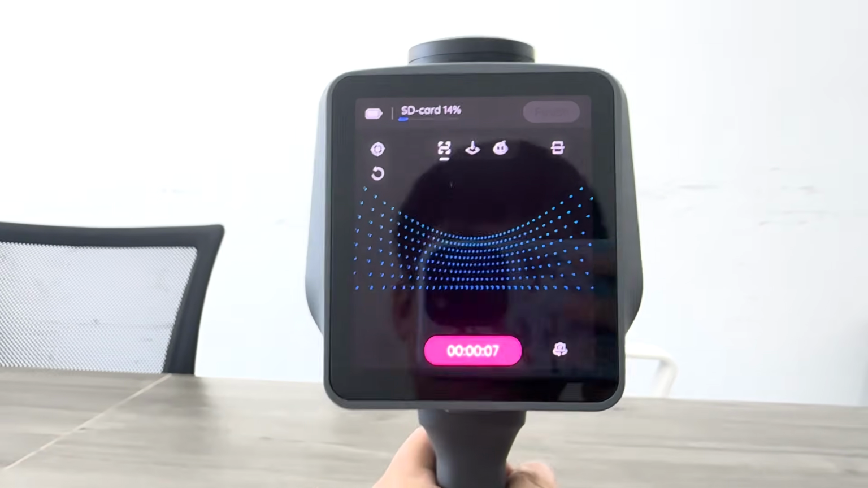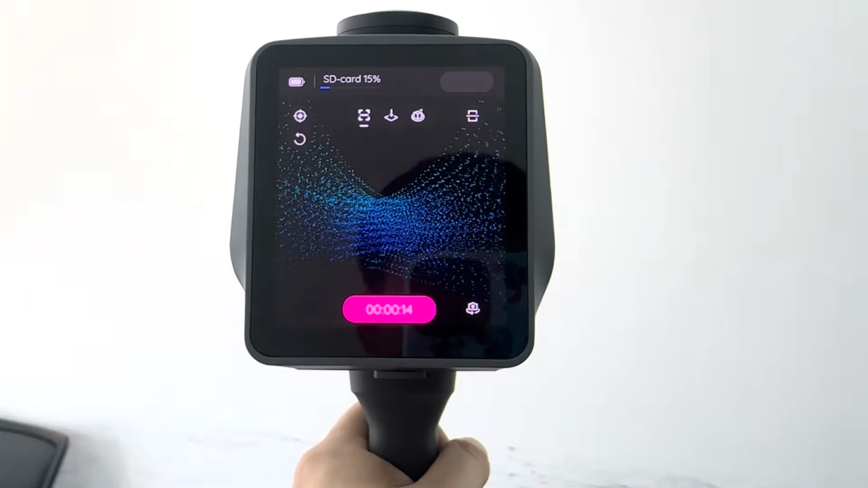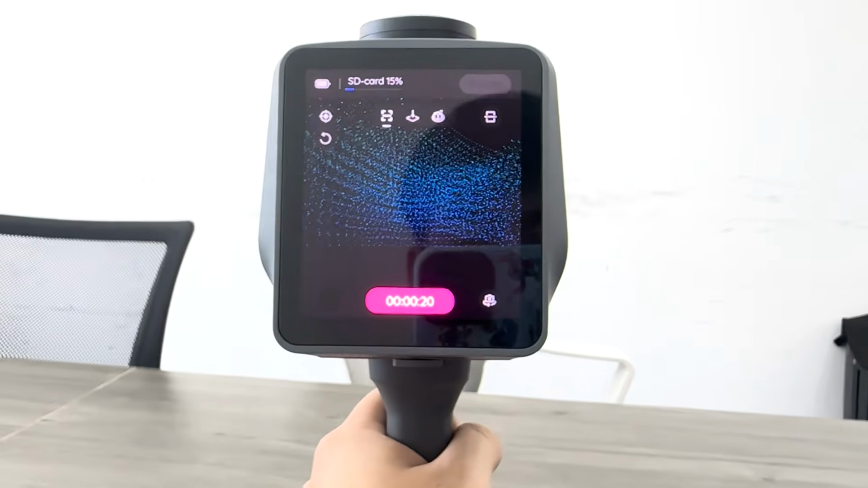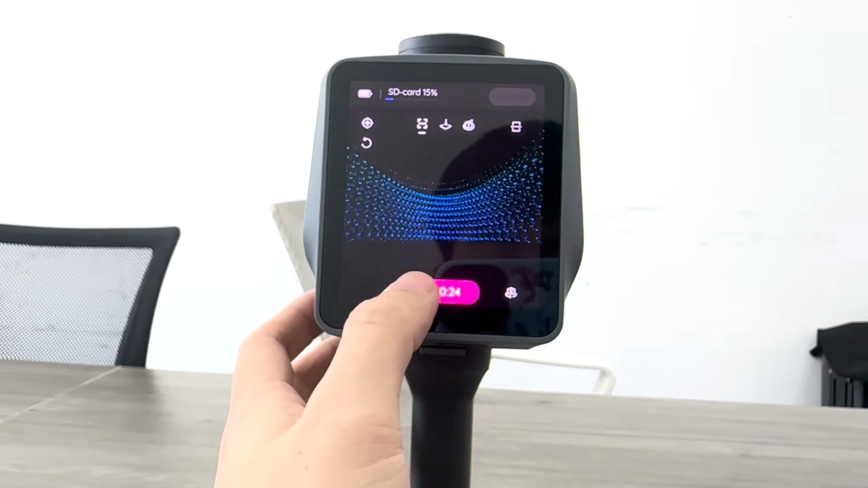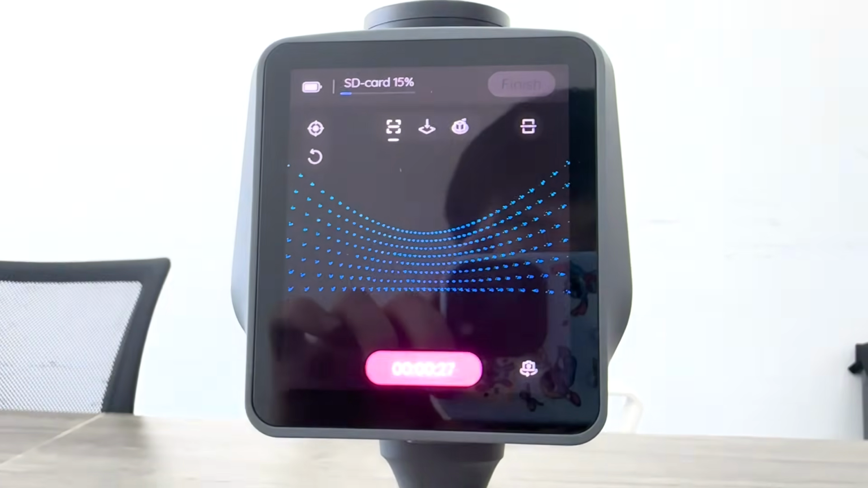After that, you can jump straight into scanning. From there, the process is basically just walking through the space which you want to capture. Raven uses its LiDAR sensor and cameras to collect spatial data as you move, building a 3D point cloud of the environment, and it can do this in real time. The key here is to move slowly and smoothly, roughly slower than a normal walking pace, so the scanner has enough time to capture accurate data.